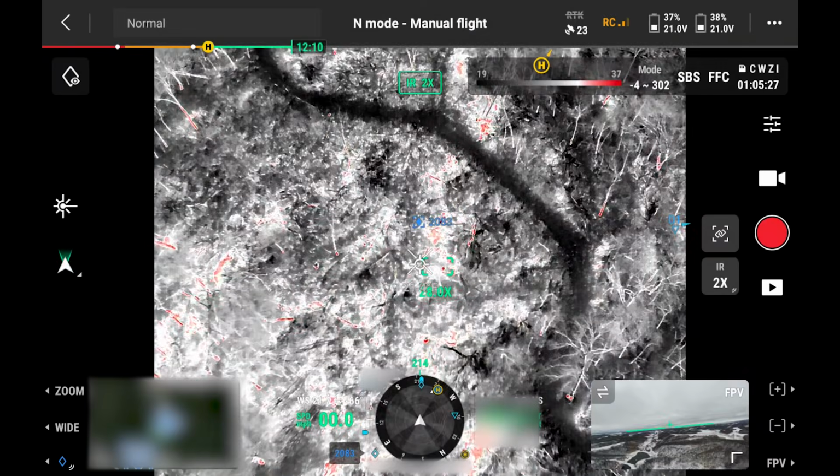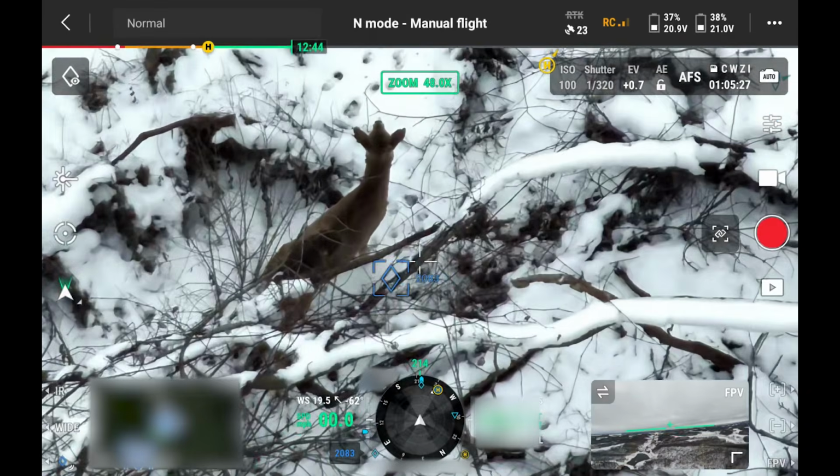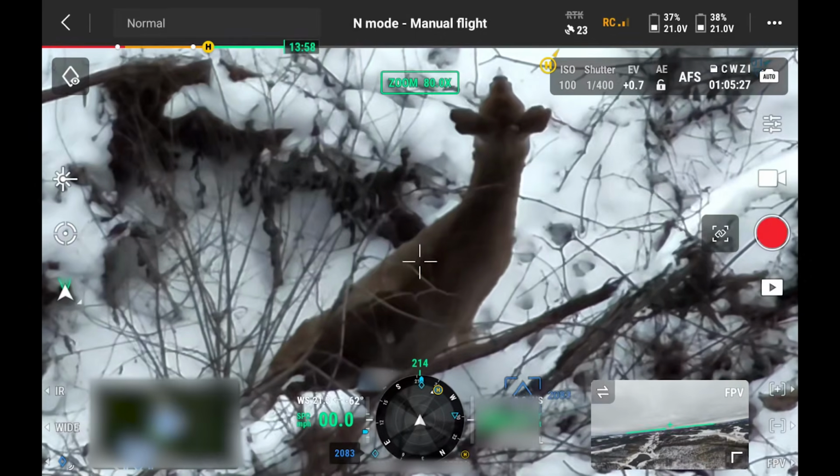Now let's zoom back in on that deer real quick. Now we just located a deer, so here you can see, bam, zooms right in. You can see the deer right here, the ears. Perfect video. I mean, that is just incredible, guys.